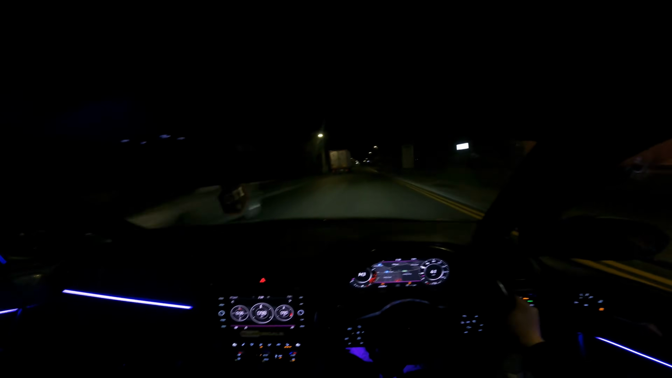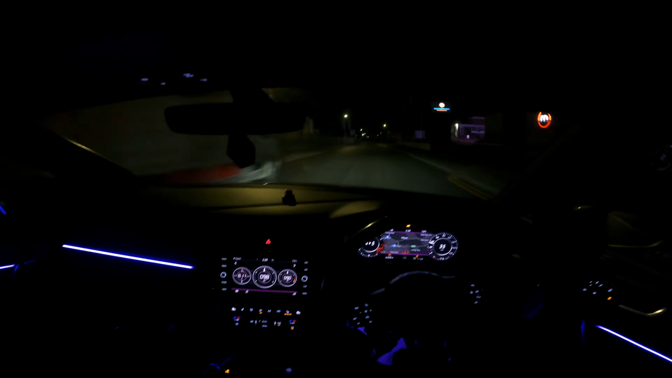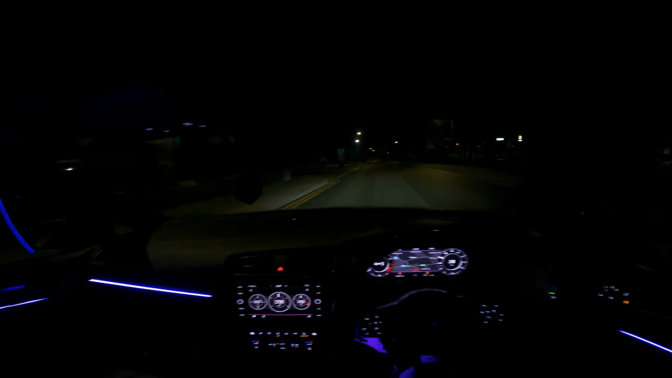Like, I'm sorry, but this car's mad. Listen to that. It's bonkers. I can't express how quick this car actually is. For a Golf, for a GTI, this car is mad. It's stupidly quick, and I don't know what else to say.